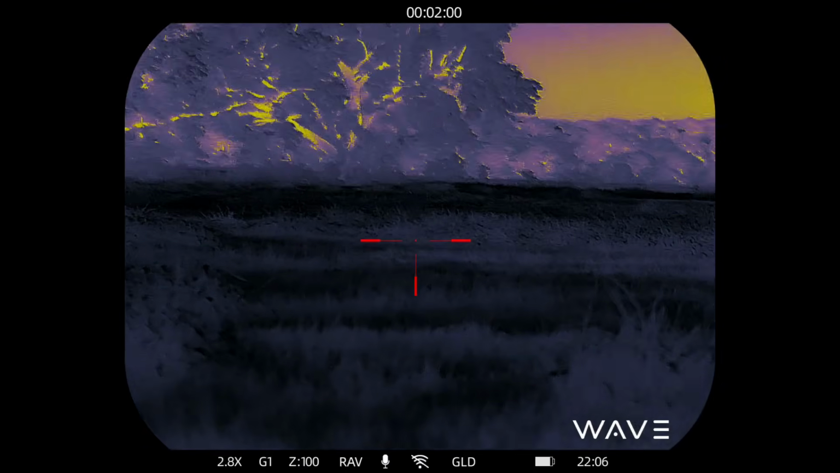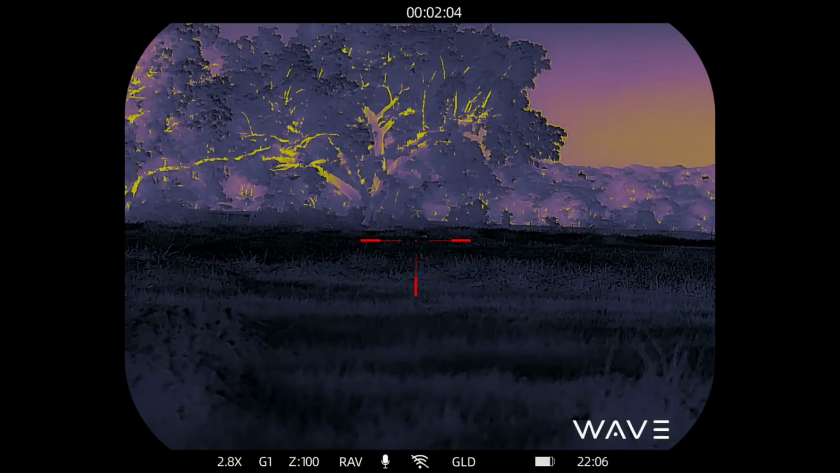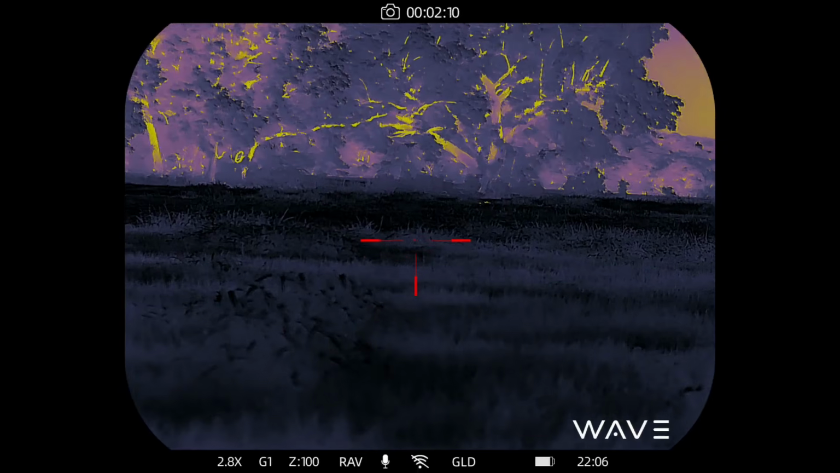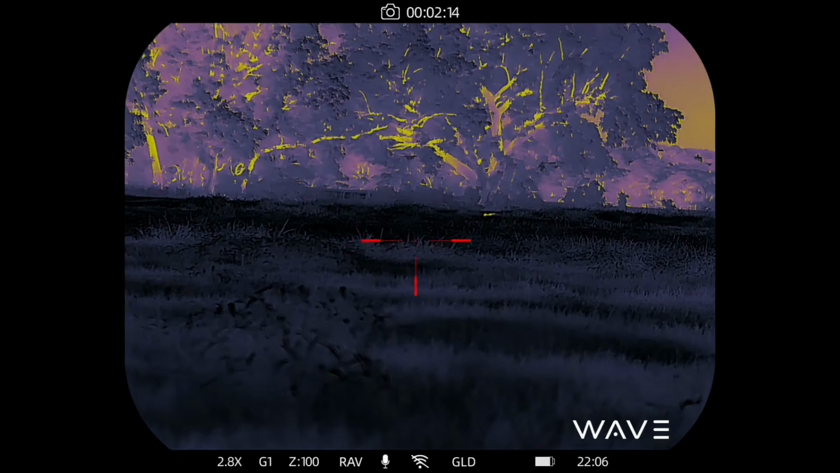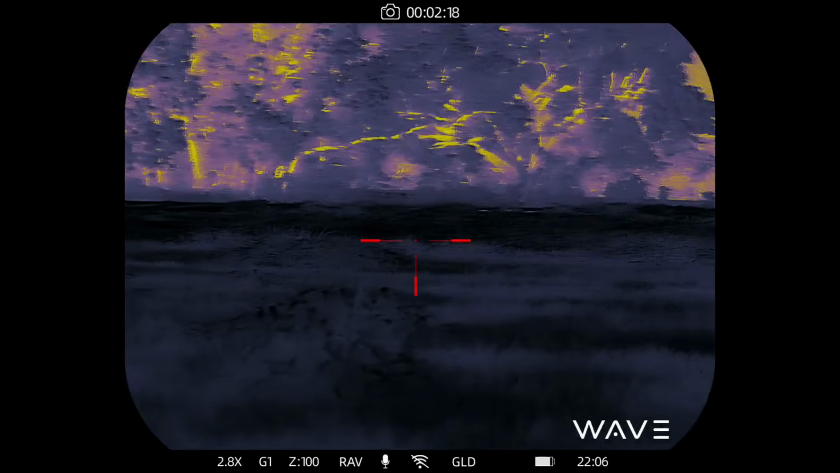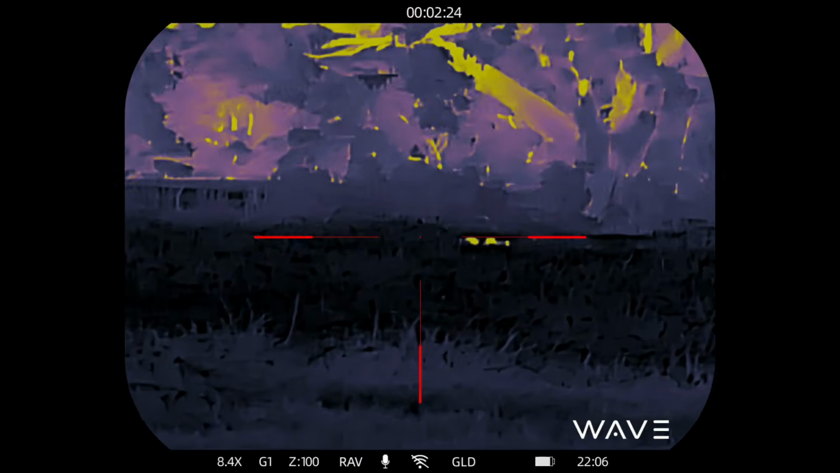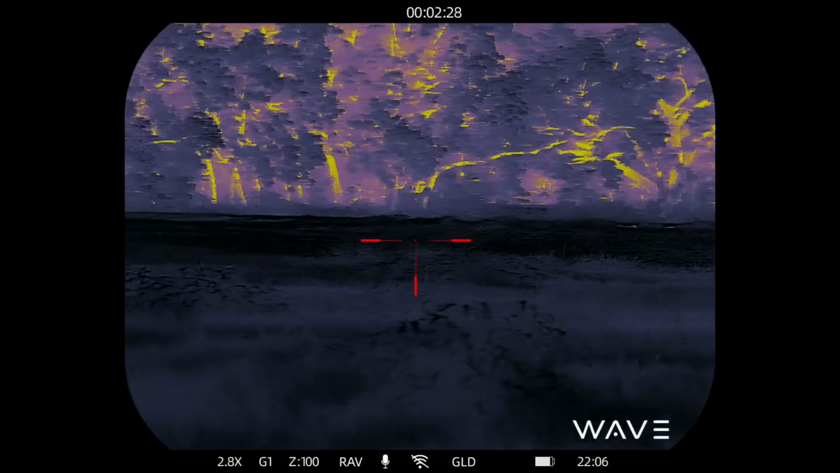And I can barely make out the hogs underneath the tree right there. There they go. And they're moving on to the neighbor's property. They are on the other property. And I do not have permission to hunt there. However, for some reason, I decided that I would go ahead and hang around and see if maybe something developed. And here's where it looks like the last of them are going through the fence.